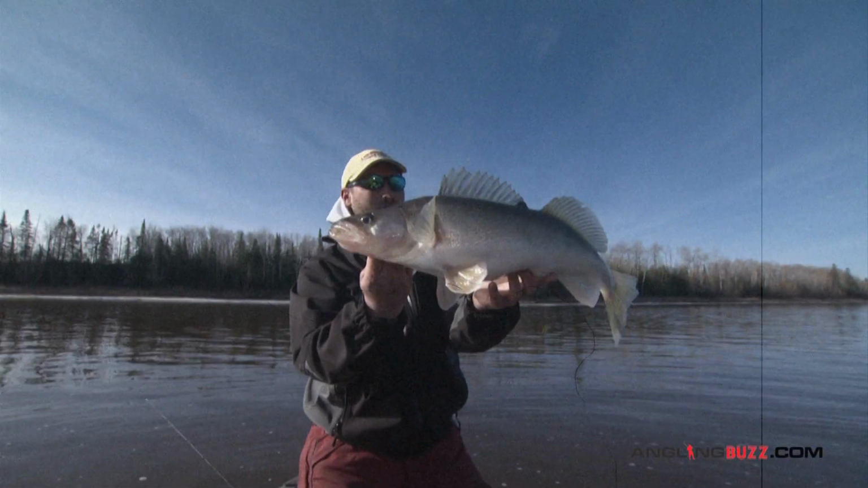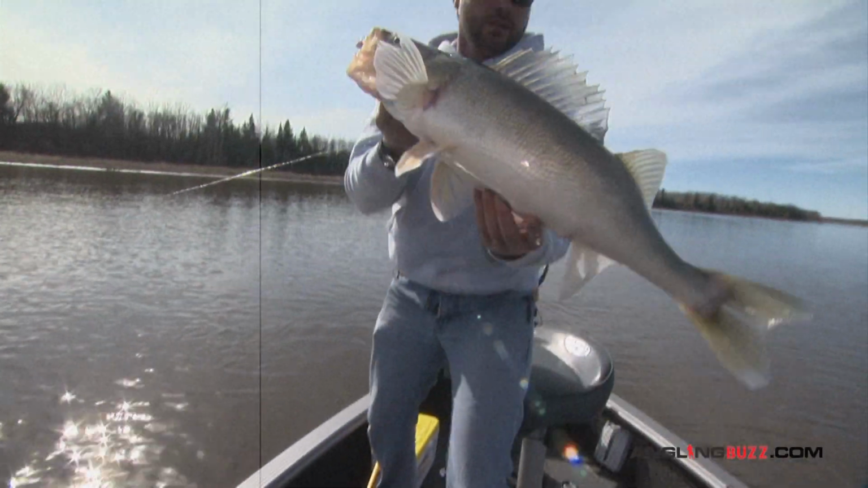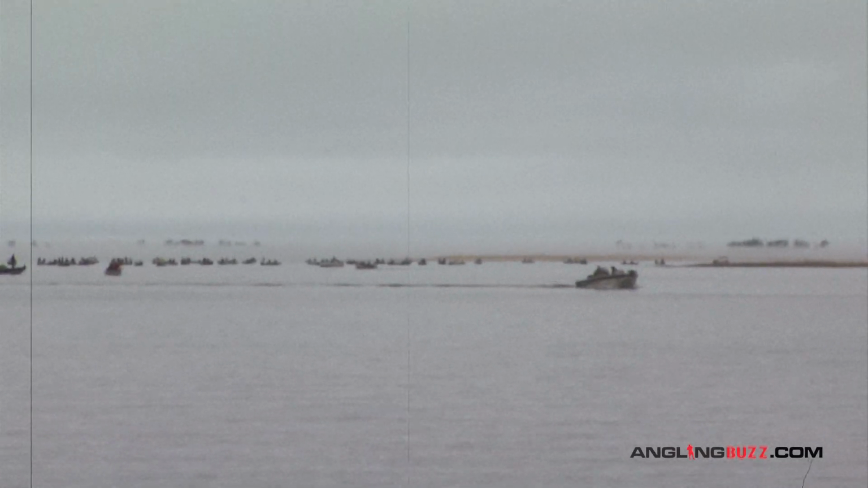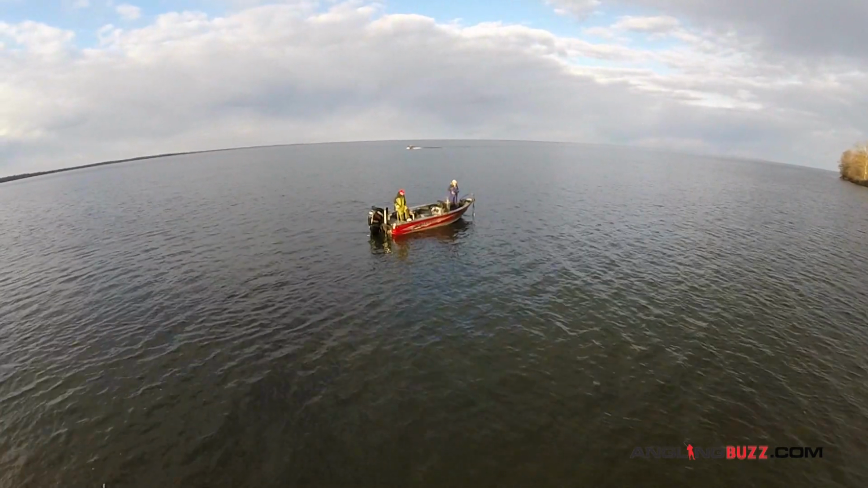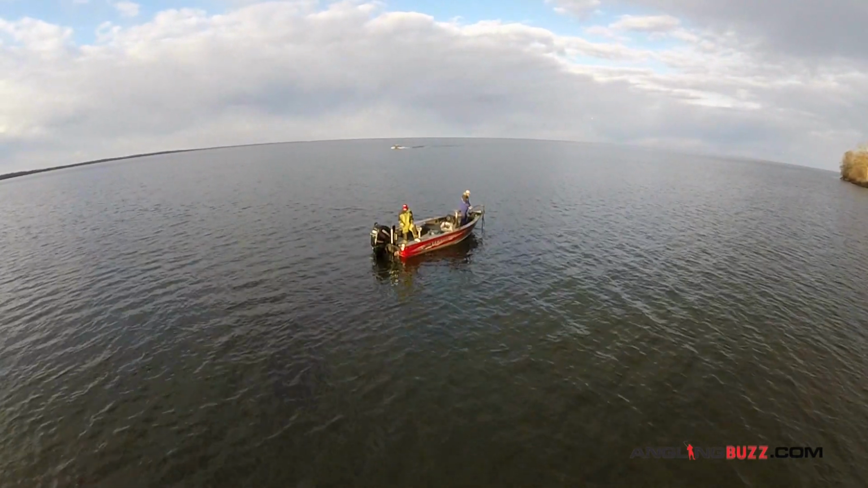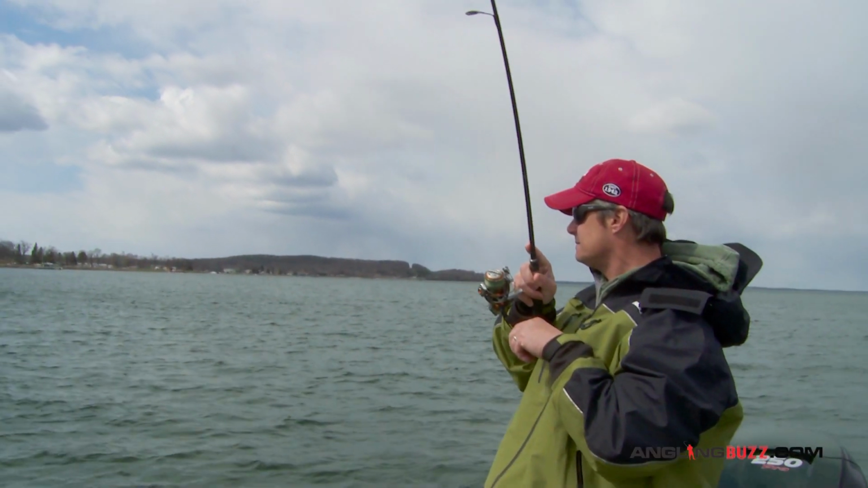Other big bodies of water have rivers. Sometimes they'll migrate up into the river systems, like off of the Great Lakes or some of the other big lakes, like Lake of the Woods and the Rainy River. That's a traditional thing. Lots of guys get in there in bumper boats. When you get out on these big lakes like this, there's so many big schools of fish. The potential is amazing. They have a phenomenal day on the water.